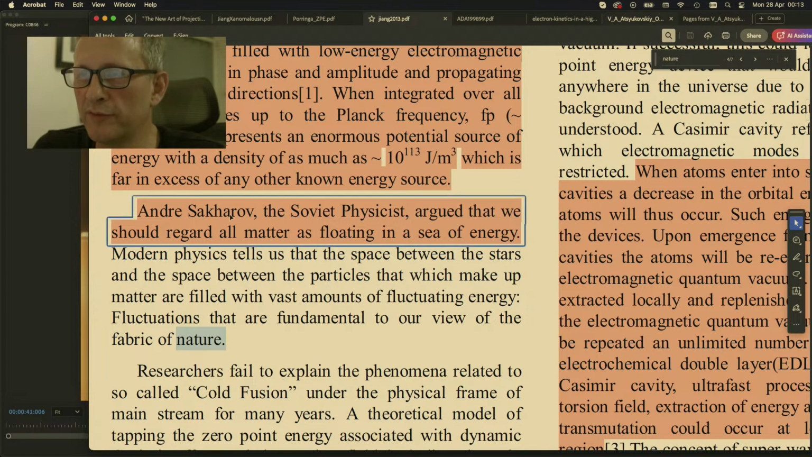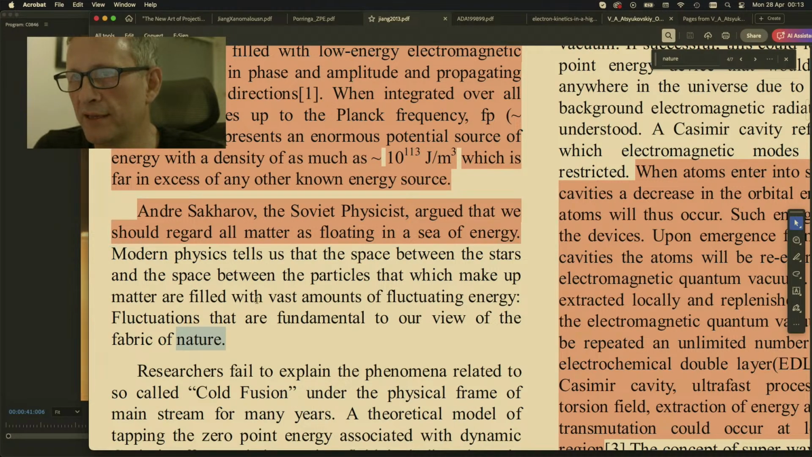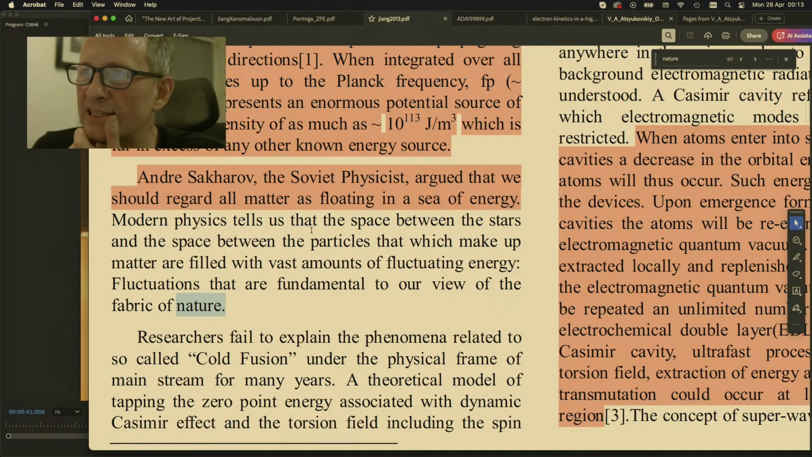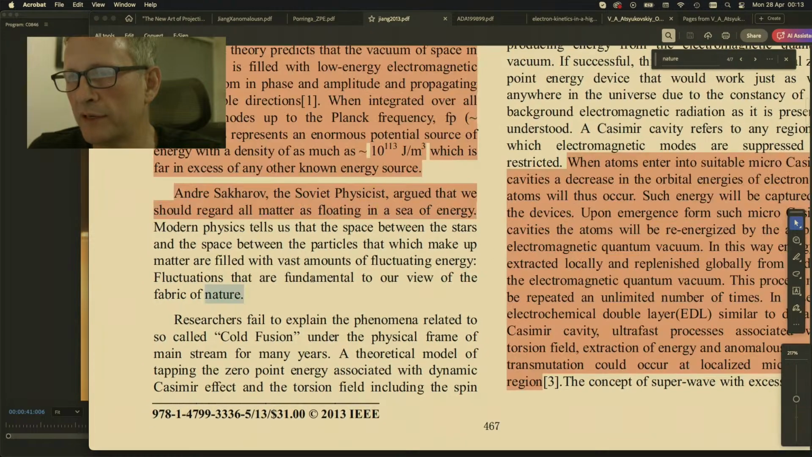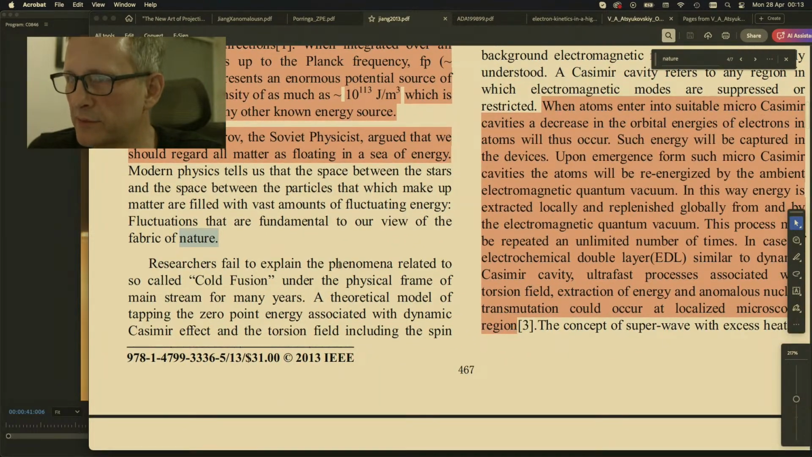Andrei Sakharov, the Soviet physicist, argued that we should regard all matter as floating in a sea of energy. Modern physicists tell us that the space between the stars and the space between particles that make up that matter are filled with a vast amount of fluctuating energy, fluctuations that are fundamental to our view of the fabric of nature. Researchers failed to explain the phenomena related to so-called cold fusion under the physical frame of mainstream physics for many years.